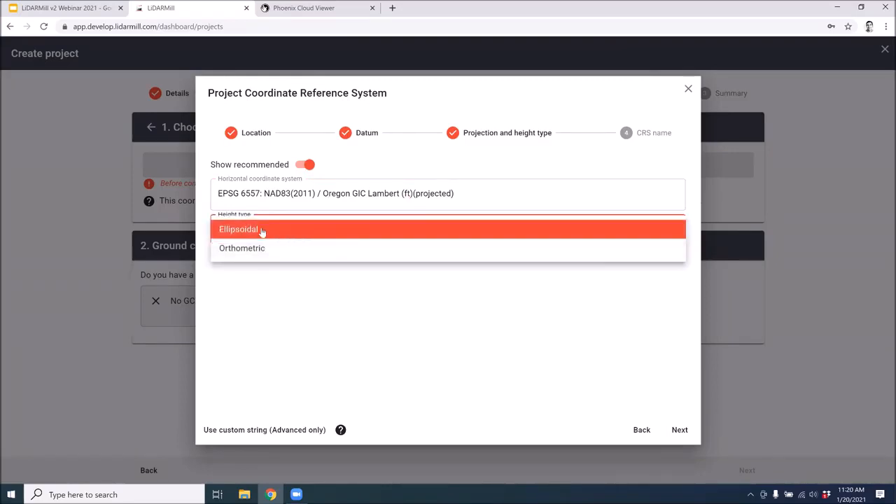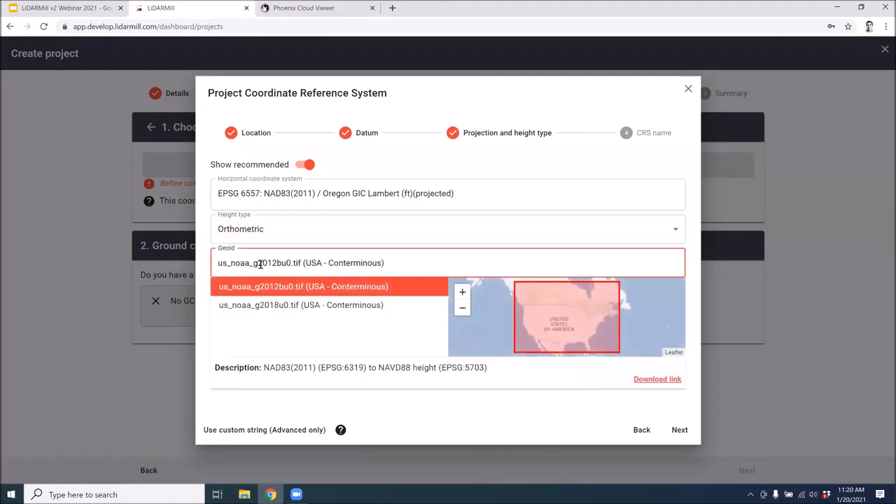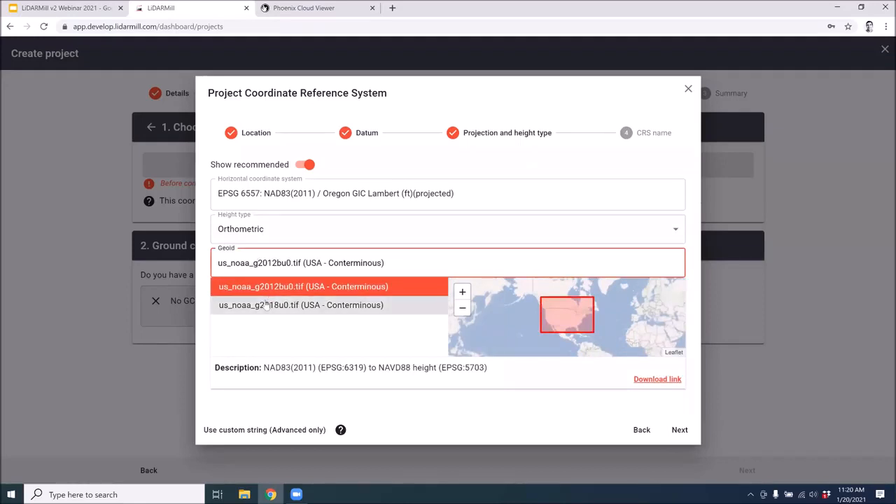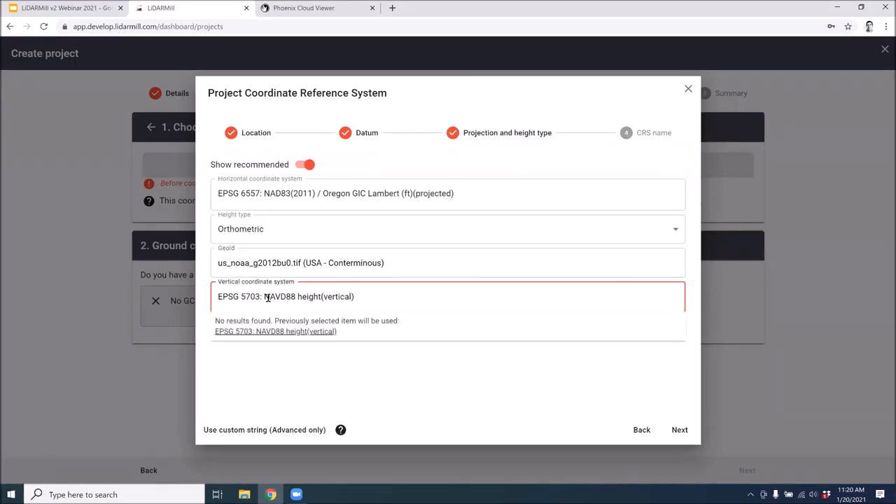So we can choose ellipsoidal, which would be based on the NAD83 datum that we have selected, or we can choose orthometric. And when we select orthometric, we're presented with a list of potential geoid files that are available for the given project location. We can select, let's just say, geoid 12B, and then the wizard knows that that is part of the NAVD88 vertical coordinate system.